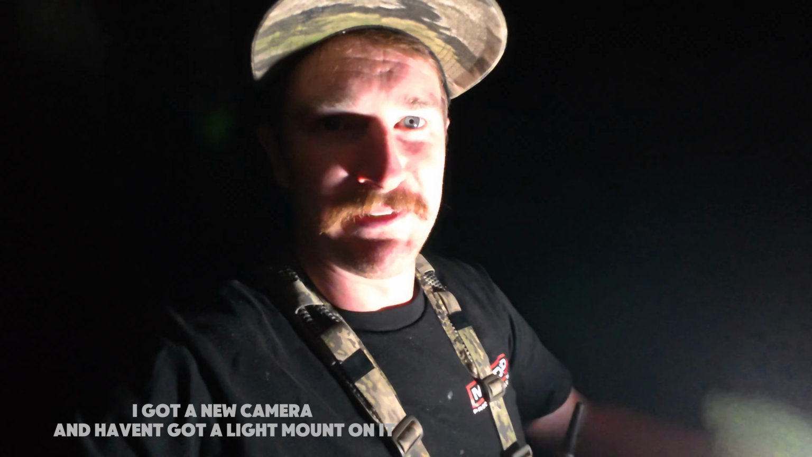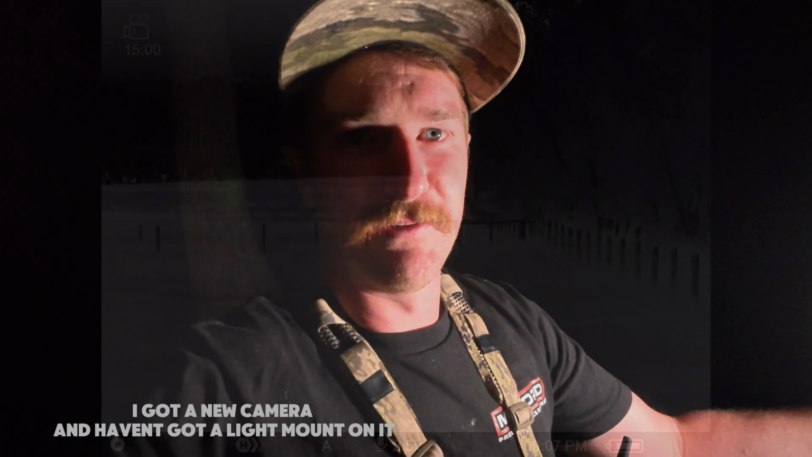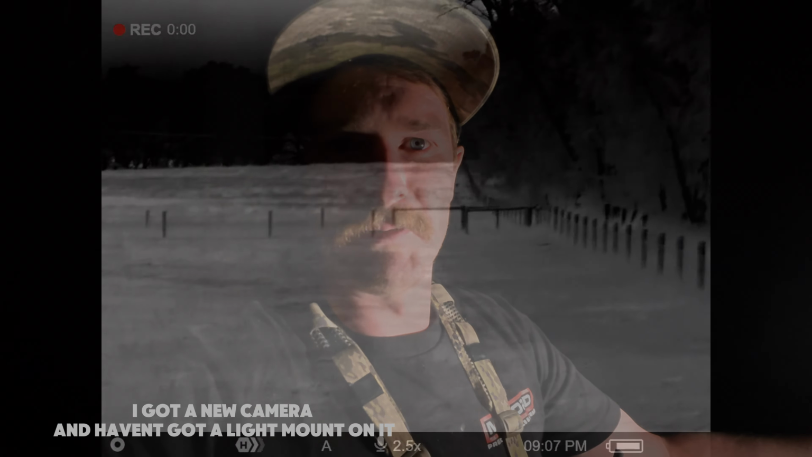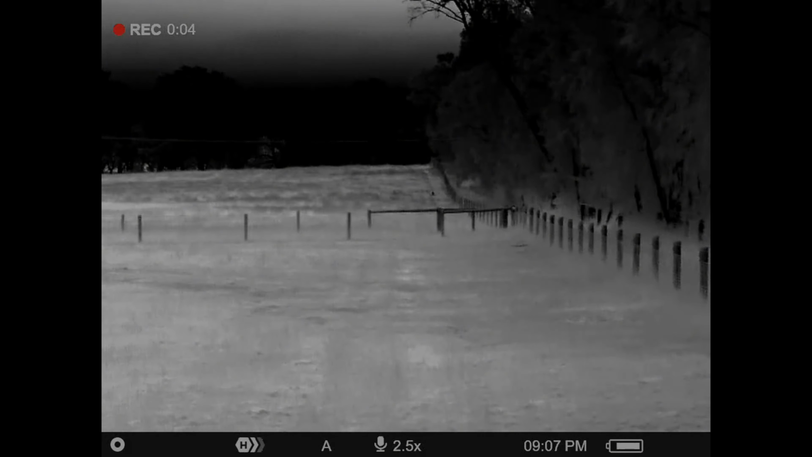So I'm positioned completely in the dark, in its shadow, and I've positioned my cooler to be in the shadows as well. So yeah, that's worked out quite well. We'll keep cruising around the property and see if we can't pick up any more.